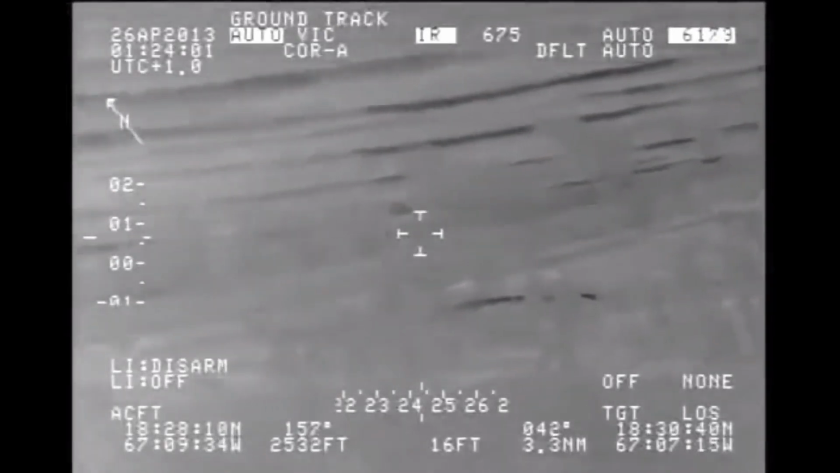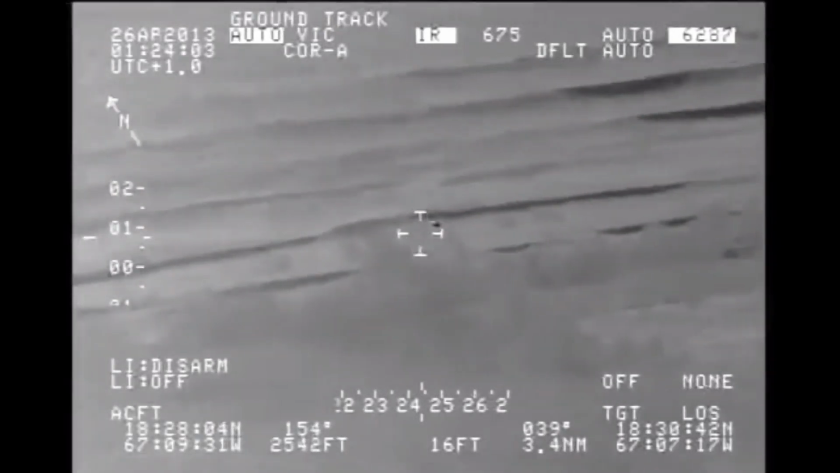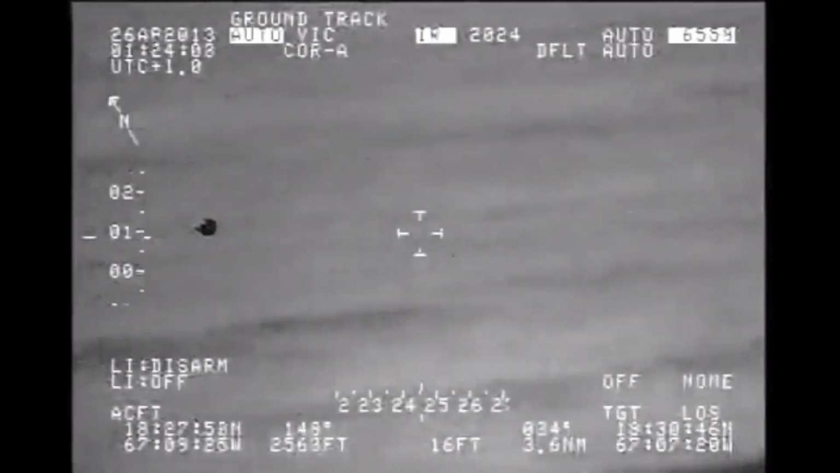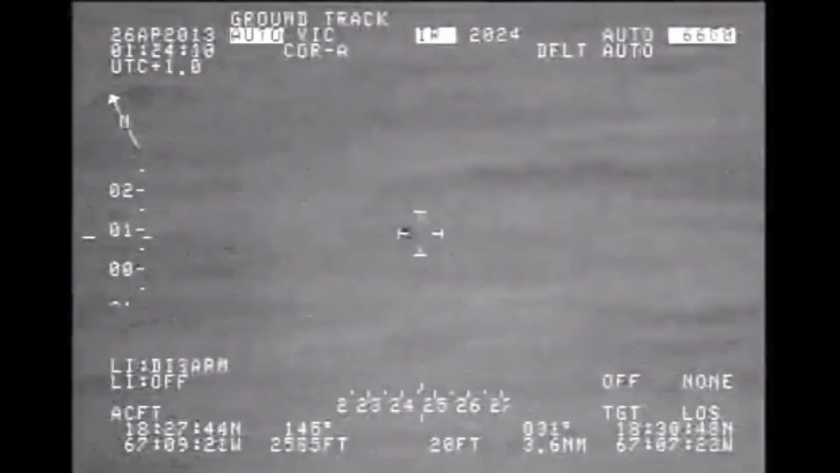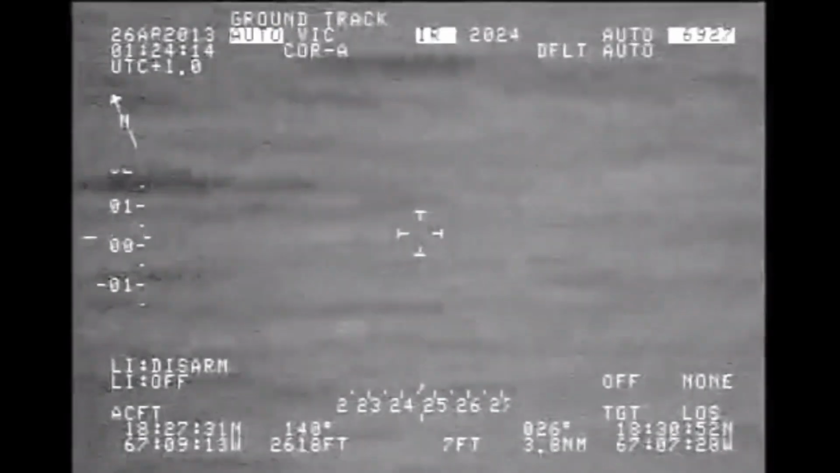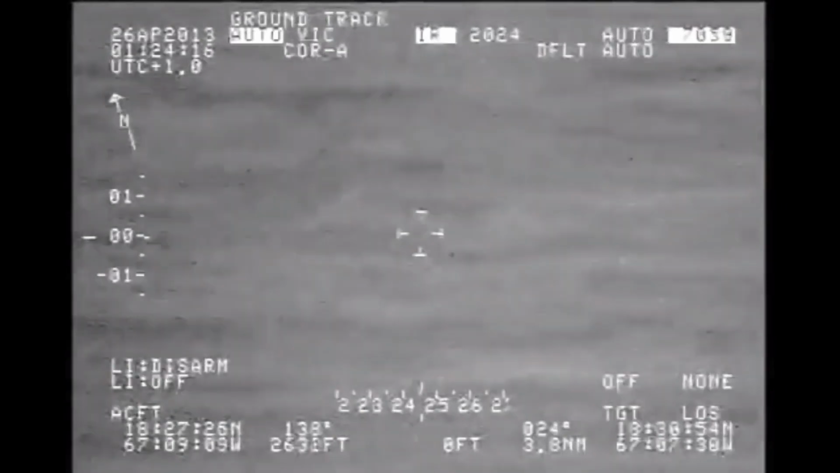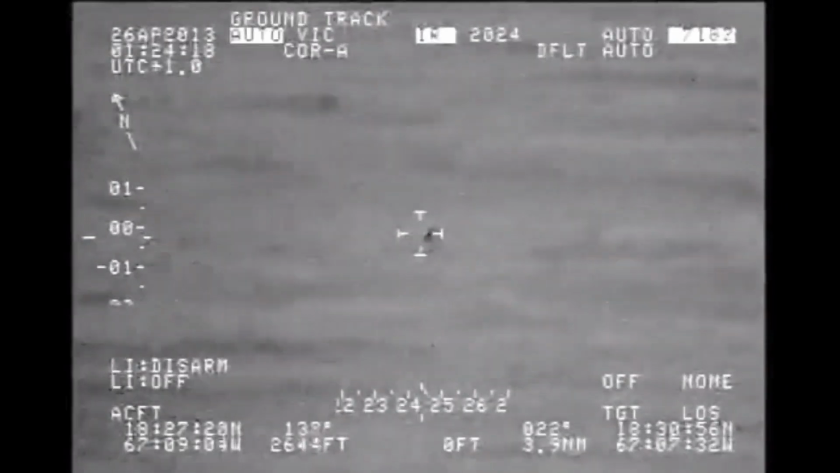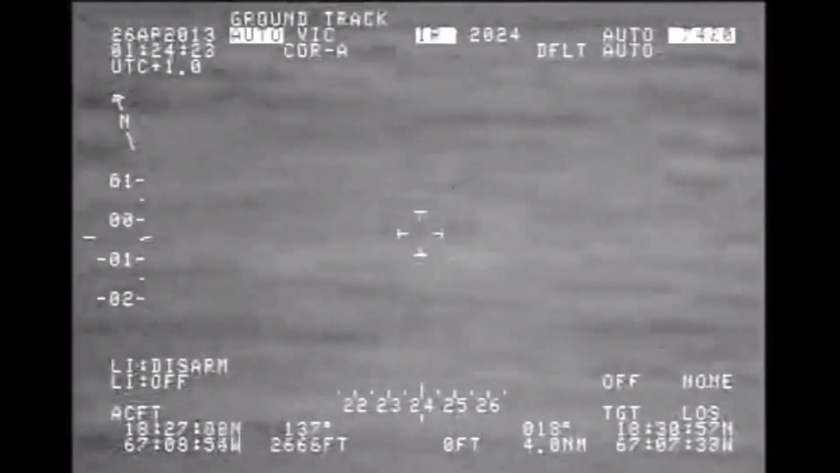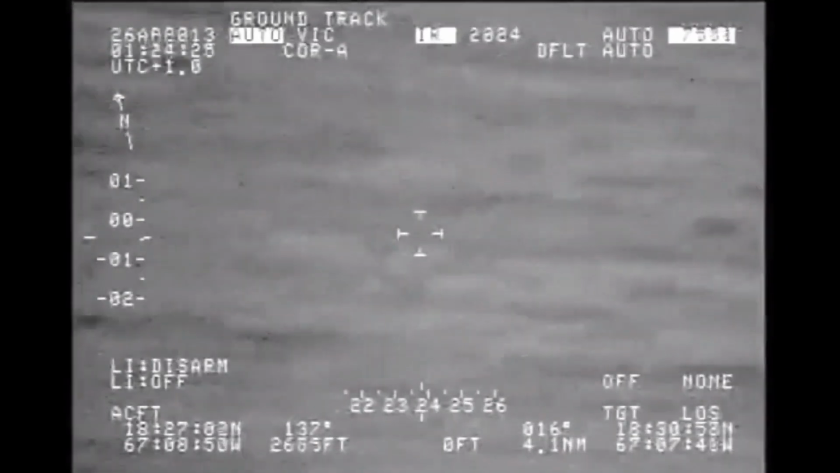At 3.5 nautical miles, the target has now reached the coast and continues outbound. At this point, it does something strange and seems to cloak, and then become visible again, and then cloak. It's very strange how it does this.